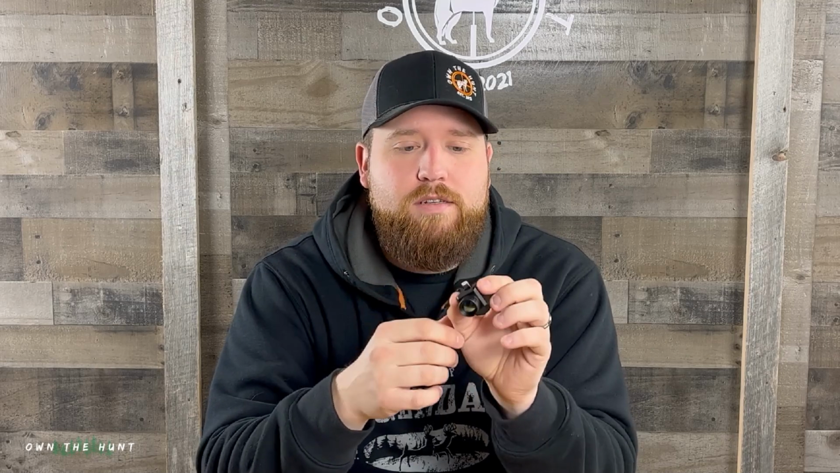So it's a 12 micron pixel pitch in the sensor, 256 core, which is, I mean, not great, but honestly pretty impressive for what this is. It works excellent. So on the front here, this is the main camera housing or lens housing. It unscrews, screws back in.